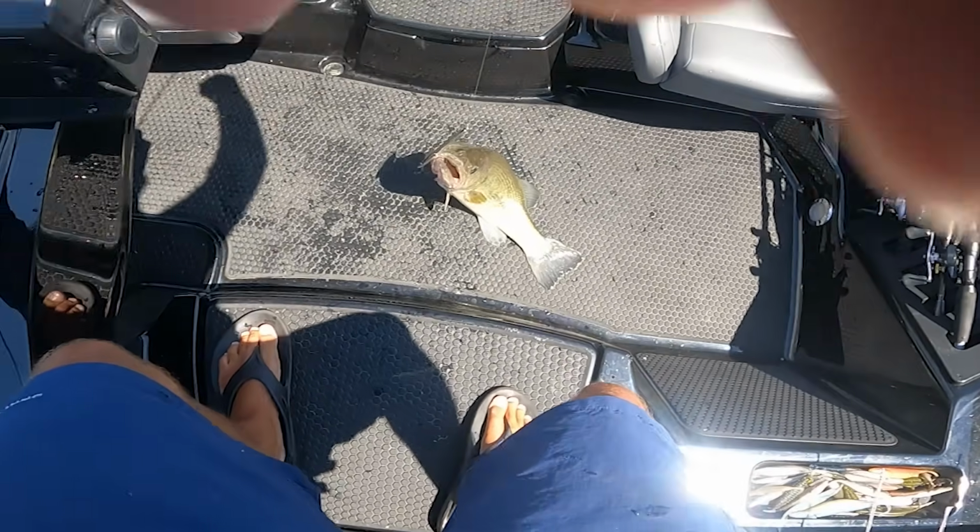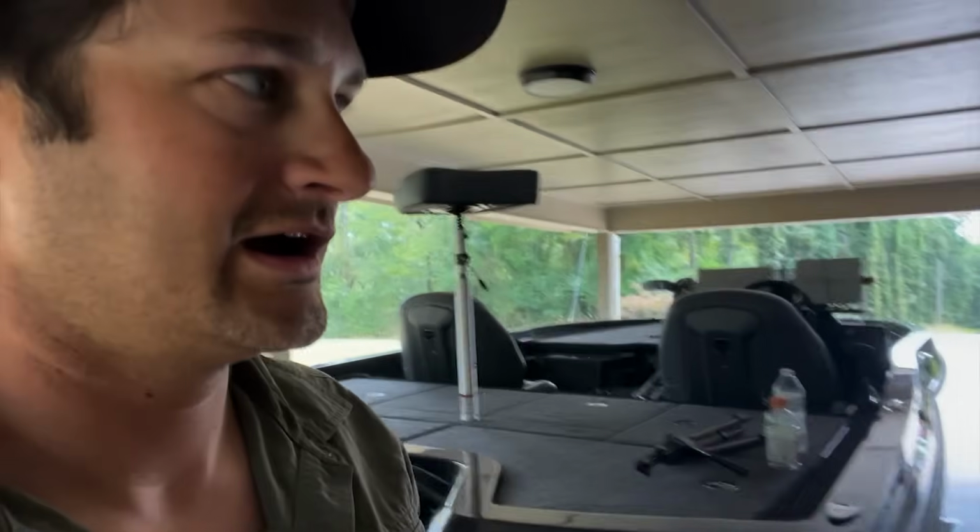Spooner, spooner. After the second fish, I got a little crazy and threw the hair jig at him. I lost one. I hooked it up, fought it, and it got off. And then they were all kind of messed up at that point, and I threw the spoon a little bit more.